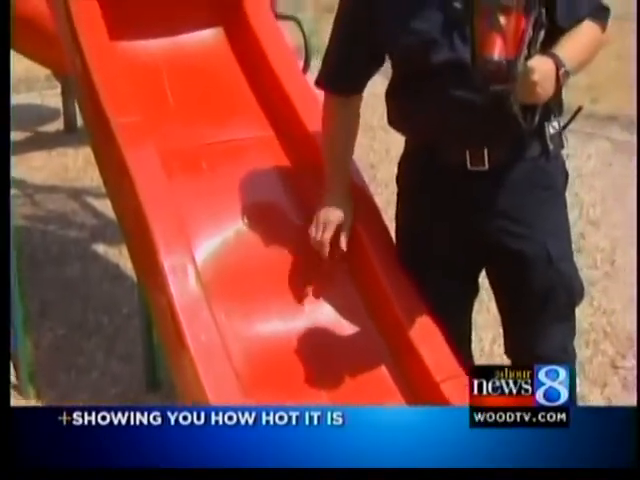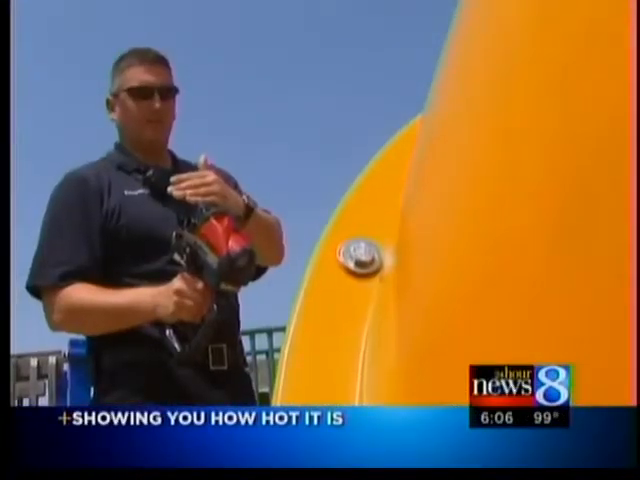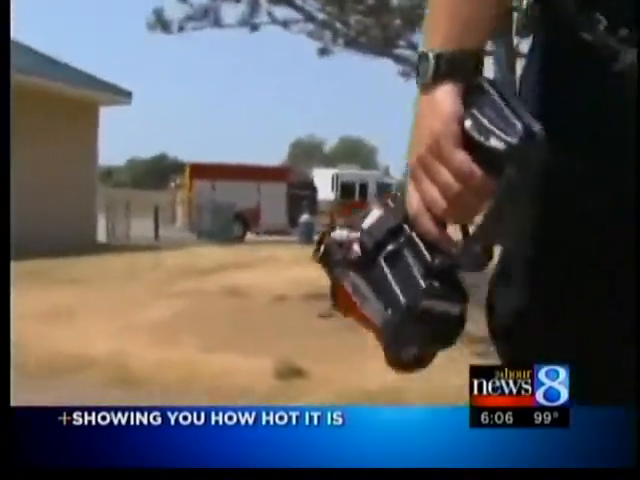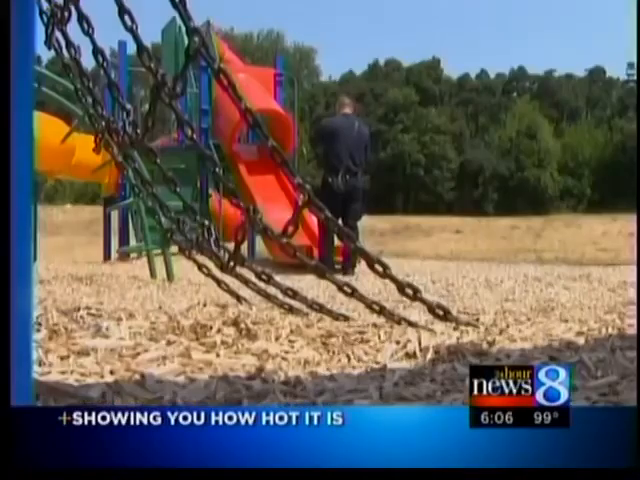It's very hot to the touch. And I wouldn't want to sit there and keep my hand on it for too long. 150, over 100 degrees, just over 100 degrees. Armed with a thermal imaging gun, the kind usually used to find hot spots in house fires, today we're using it to find hot spots on the playground.